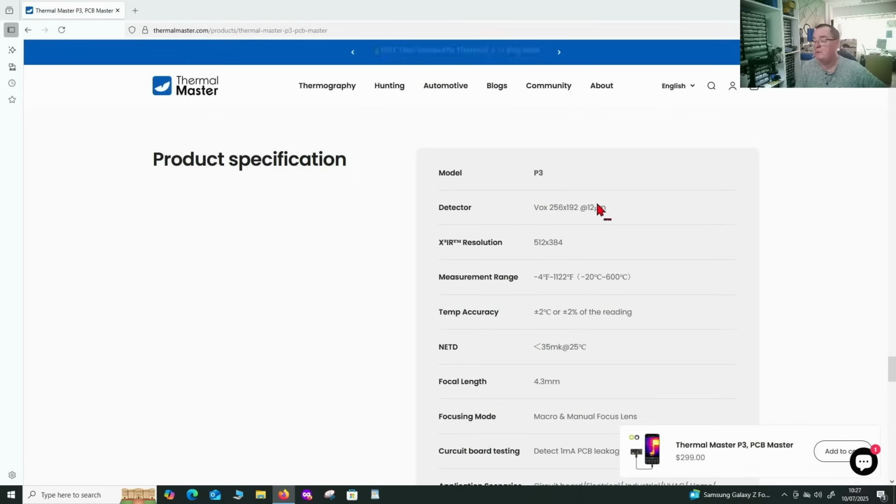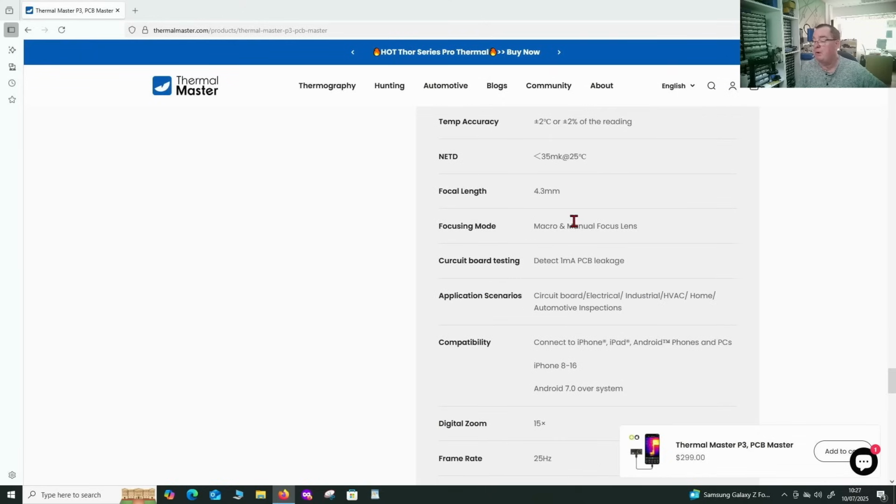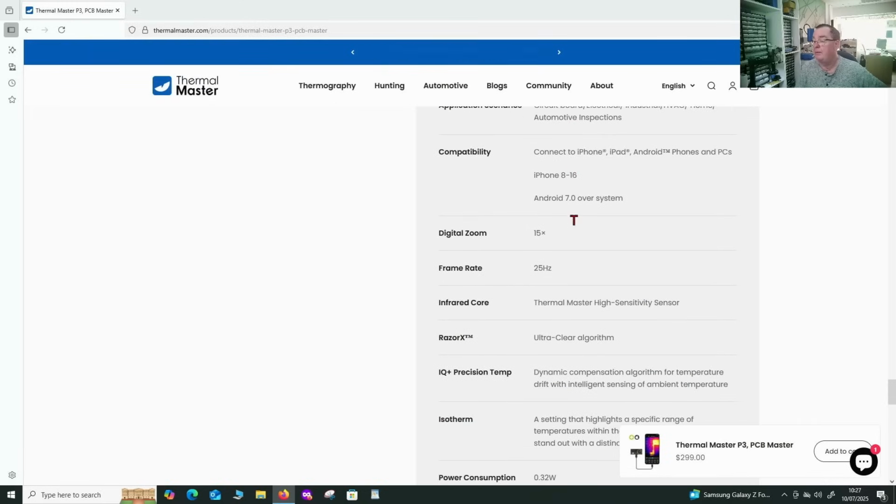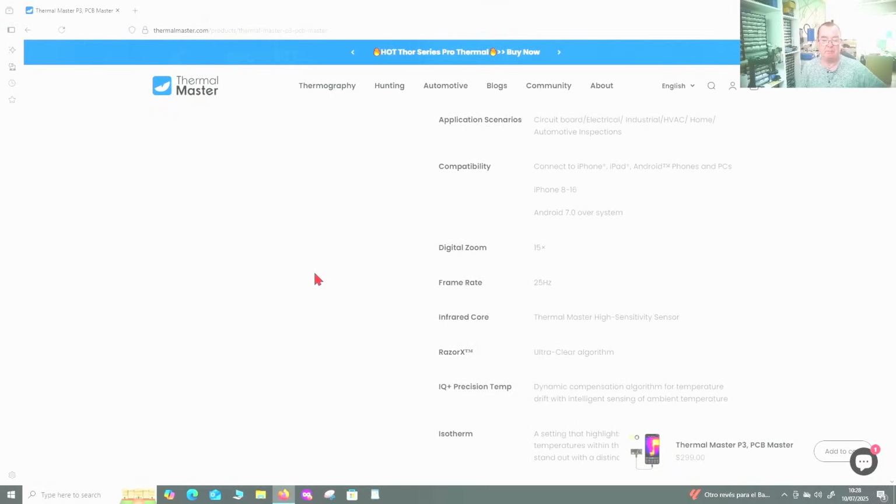This is the same resolution as the P2 Pro, which, as I say, is the best I've tried so far. A little bit of information about the focal length. More about compatibility here. Digital zoom, 25 Hz frame rate. That's very good for a thermal camera. So this is a well specified device. Let's try it. Let's see for ourselves.